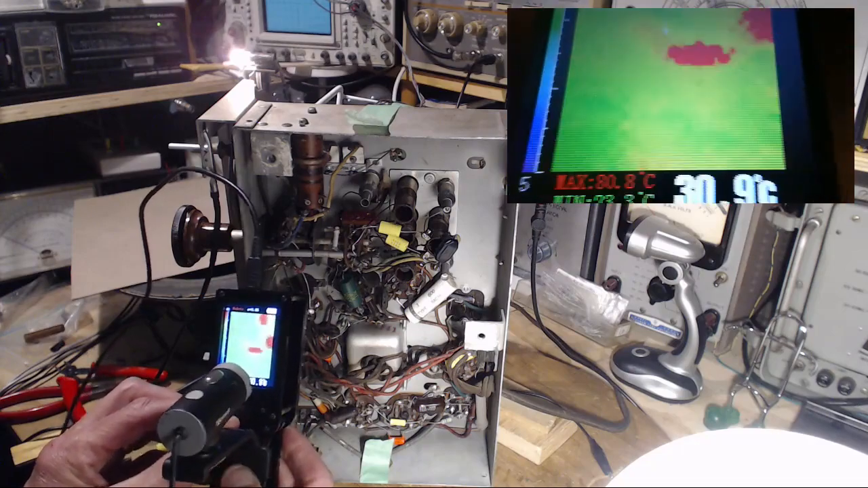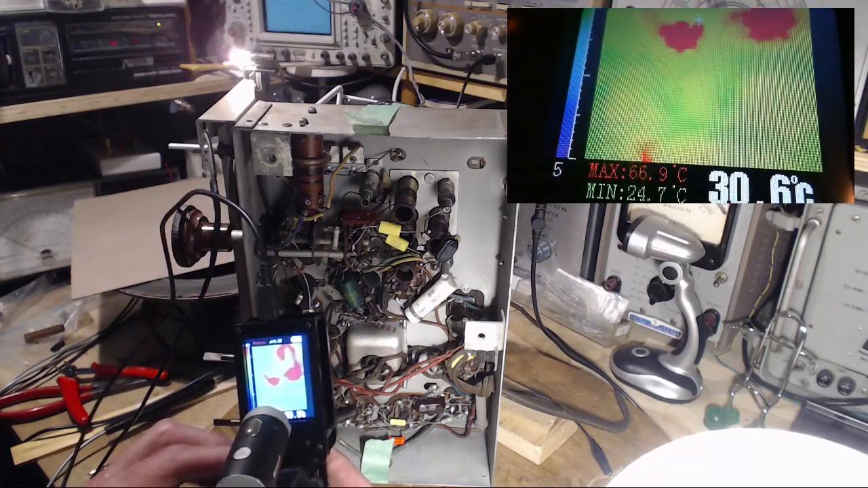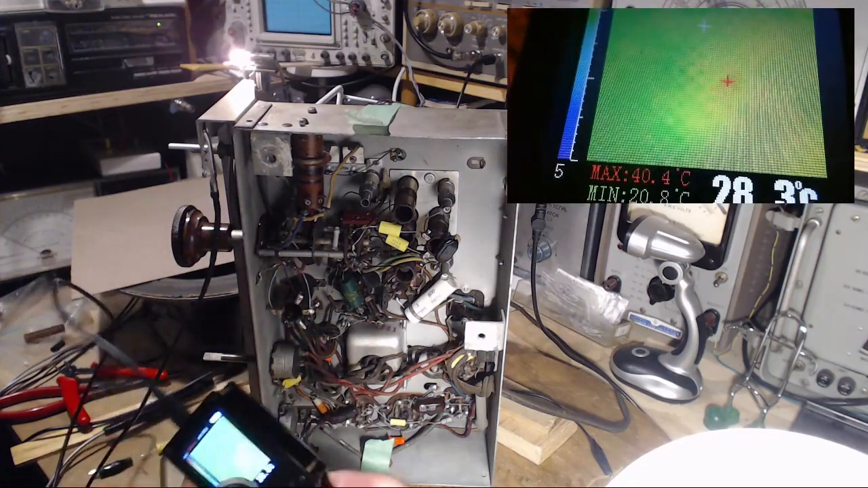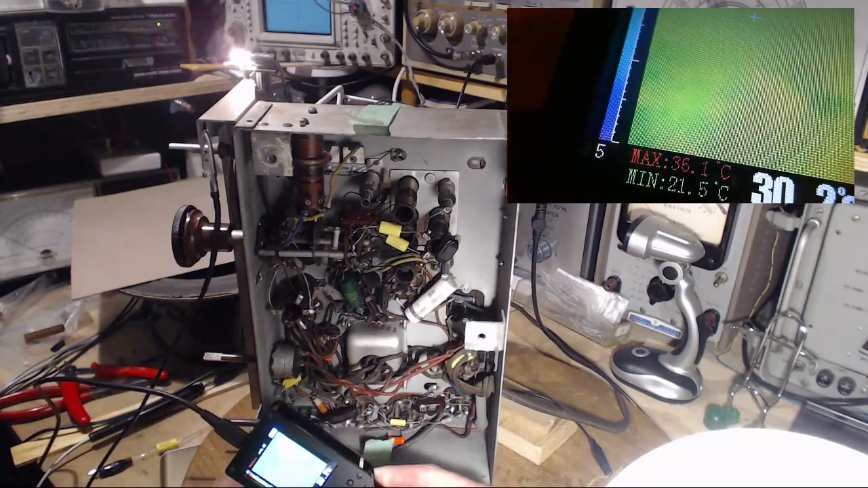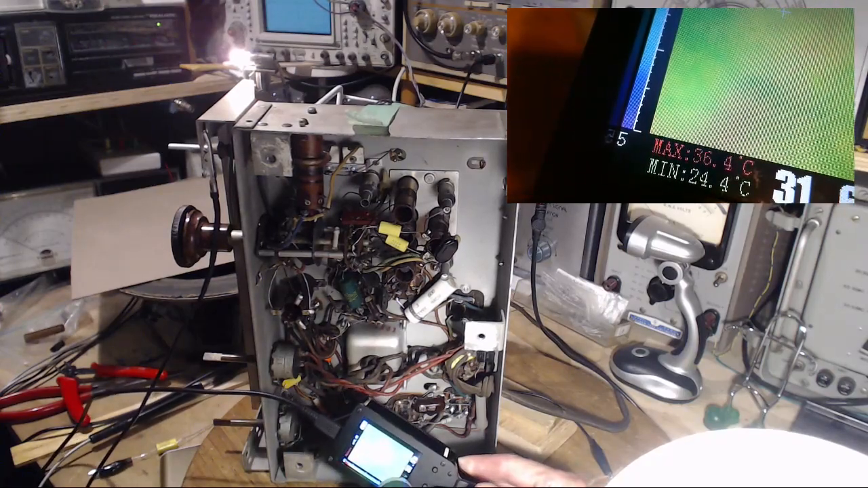Hold on, camera. So I'll make up some kind of a jig here to make this work a little bit better. It's not that even now. So other hot things I'm seeing are, don't stick your finger in there, tube bases, because the heat is slowly building up, right? And what's that?